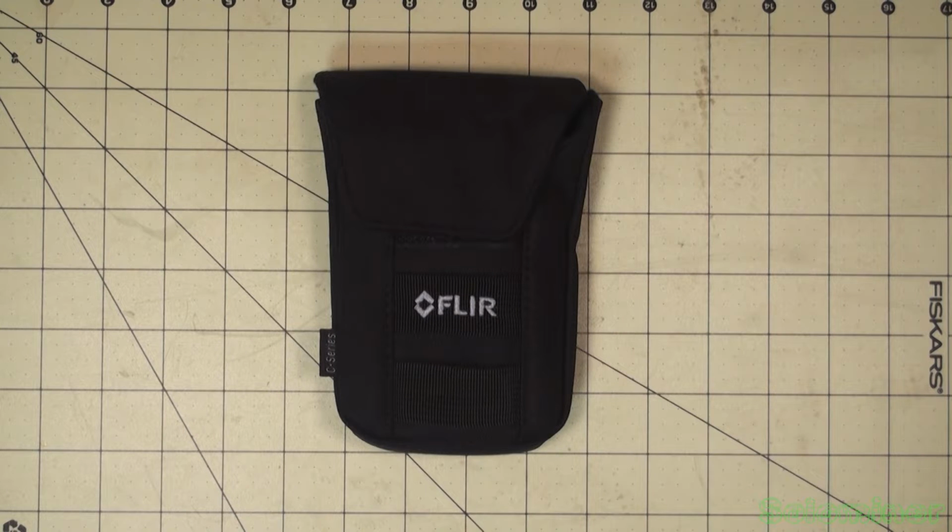Sup y'all, it's Solo. So I bought a FLIR camera. What's a FLIR camera? It is a camera that can see in the thermal infrared spectrum.